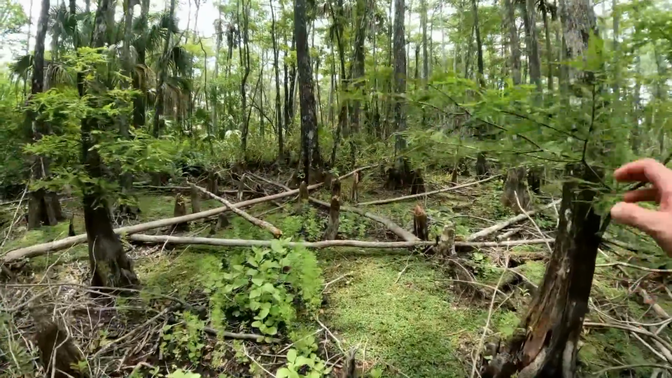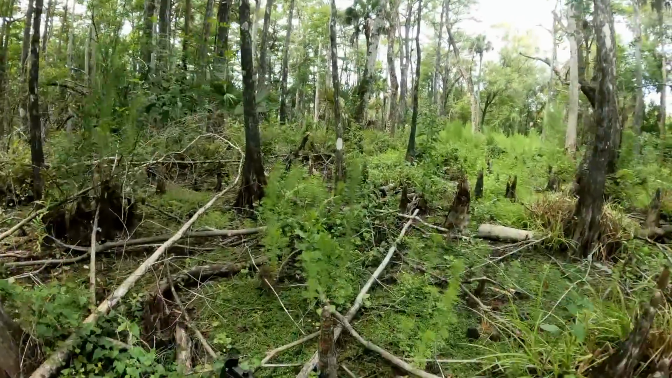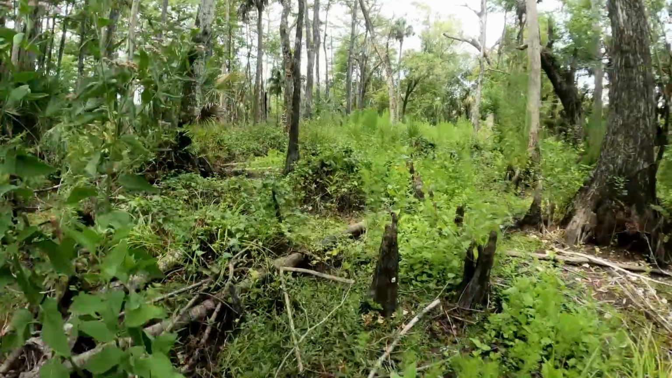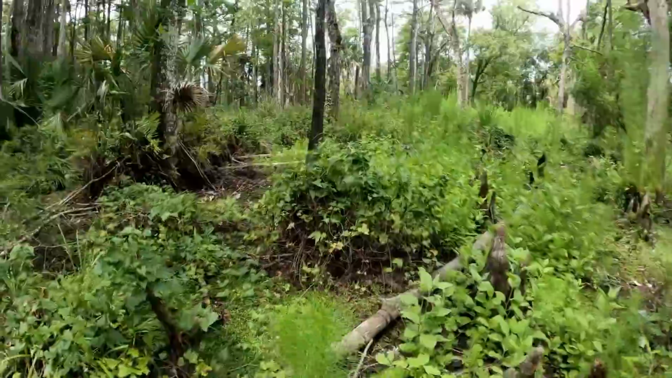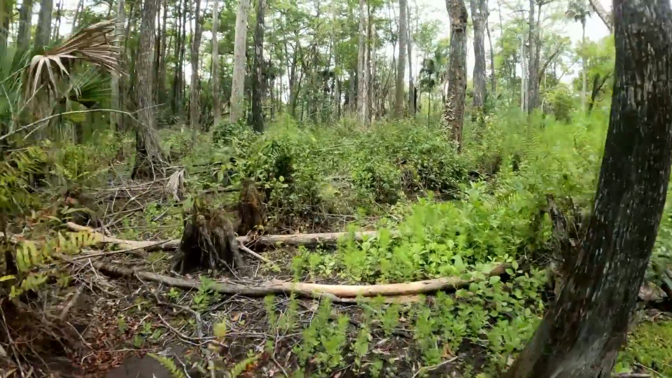So I'm now heading into my main ghost orchid honey hole, and I know I'm gonna see a flower or two hopefully, and I know that will rejuvenate me and hopefully get my enthusiasm back up, and I'll be back down here in a couple weeks.